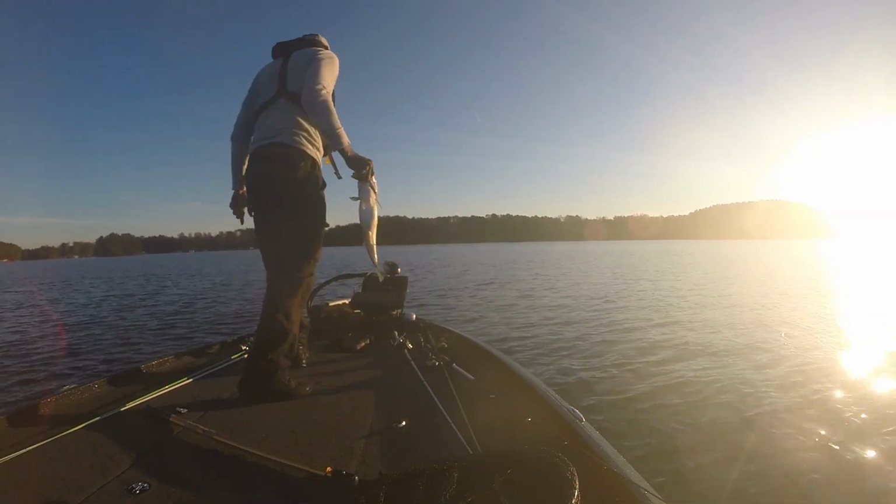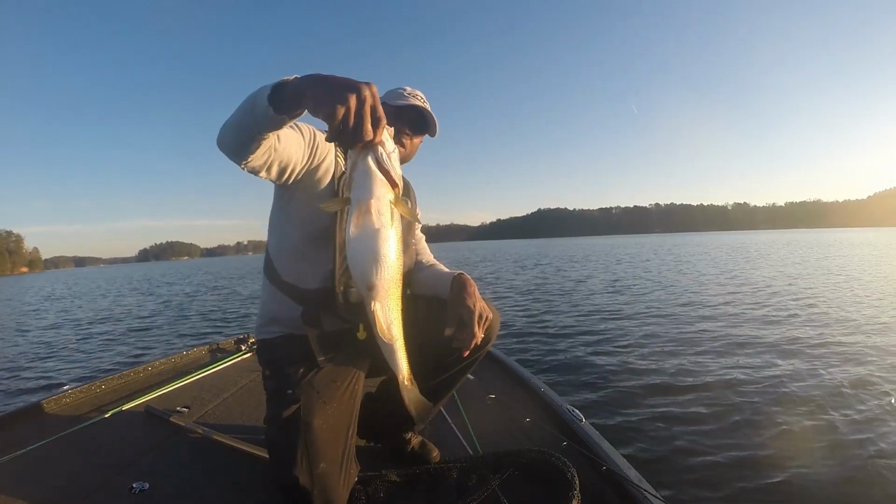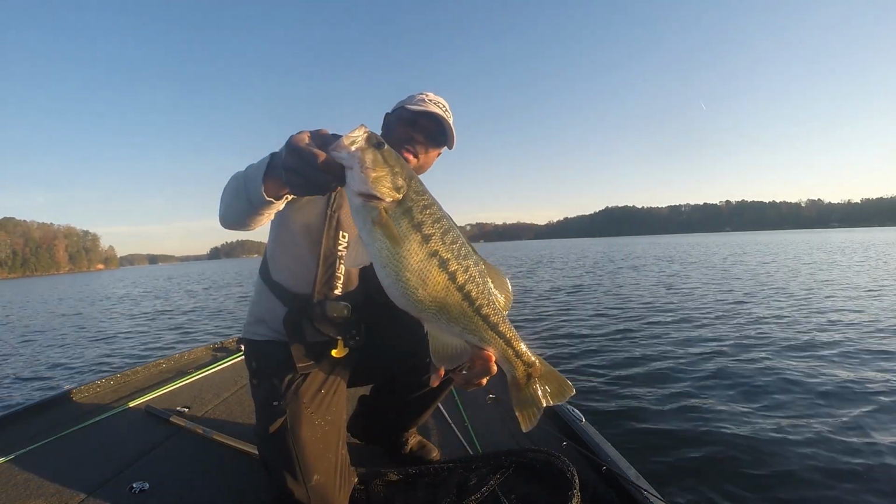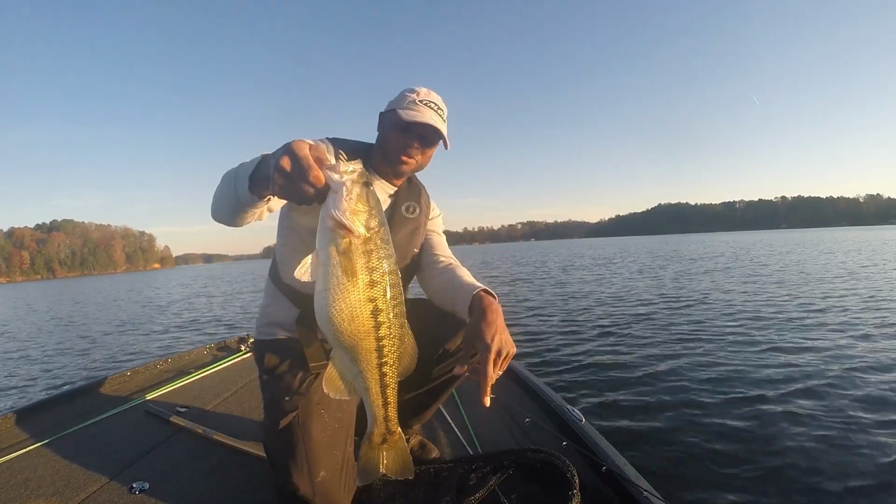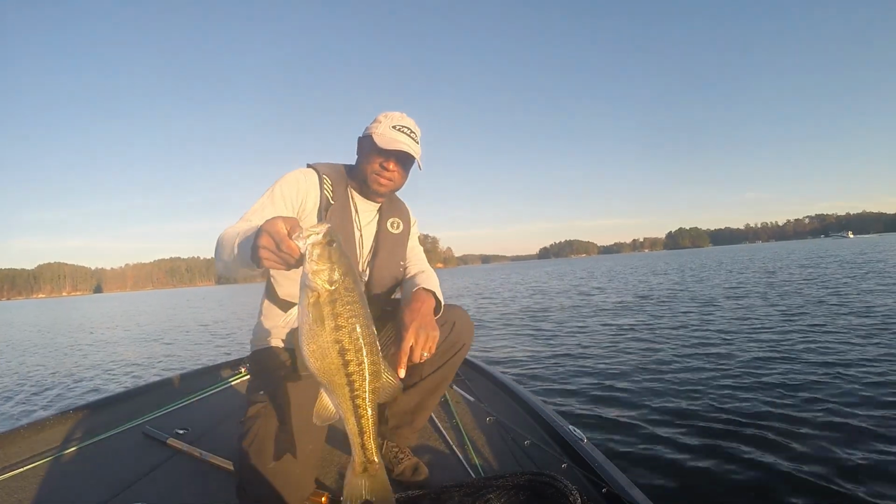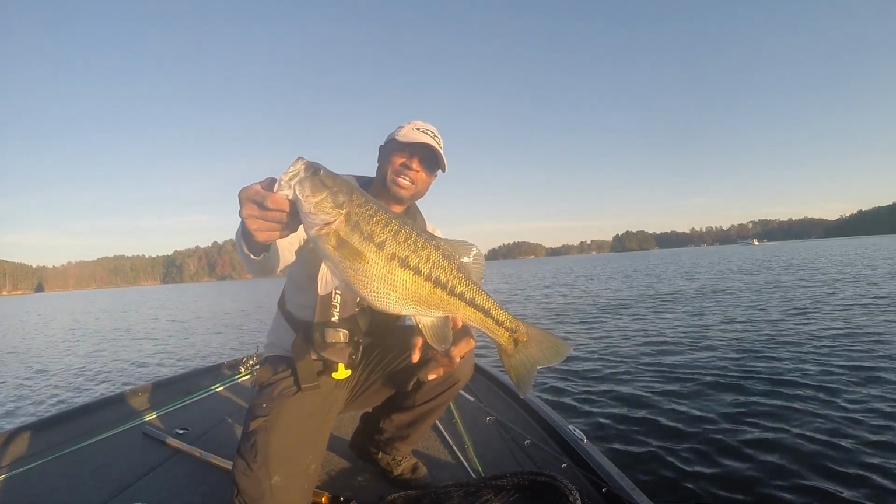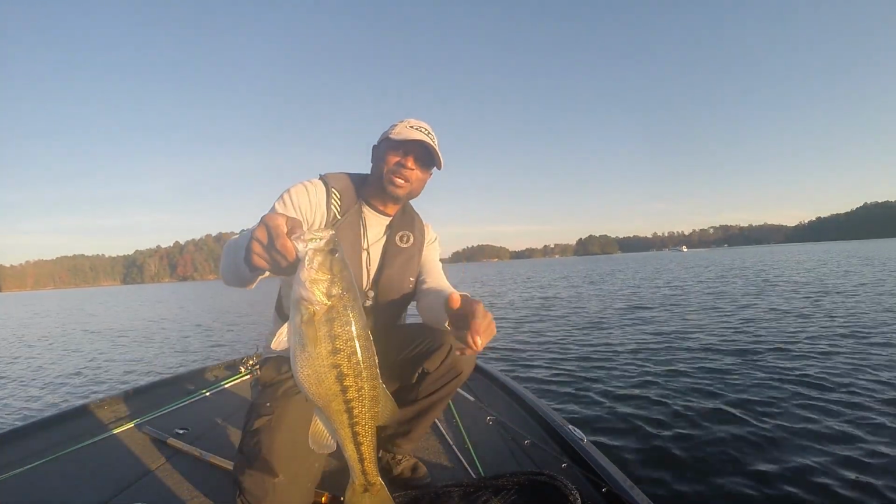Turn the camera. Yeah, look at the stomach on this thing right here. A nice, fat, healthy fish, guys. Let's go ahead and get a weight on this one real quick. All right, there we go. That one right there locked in at 376. All right, guys, nice and healthy.